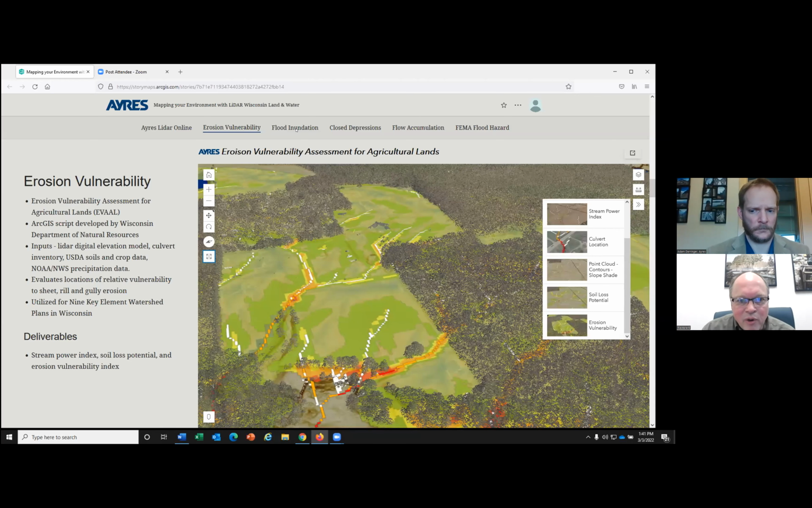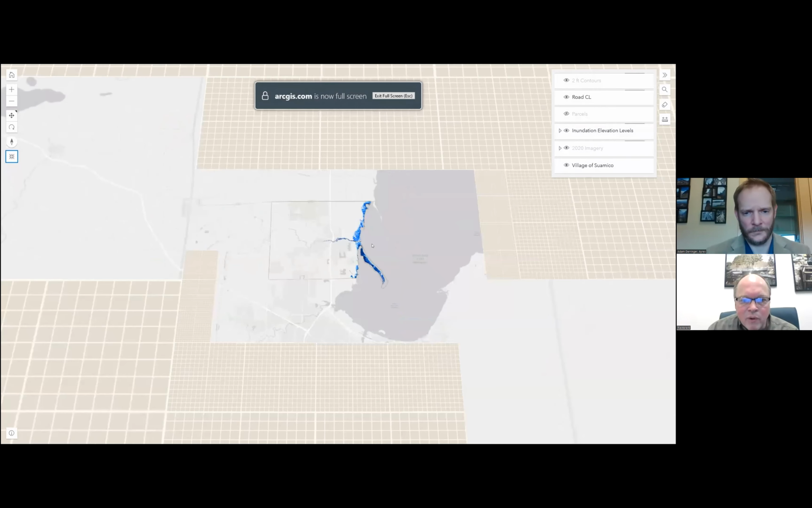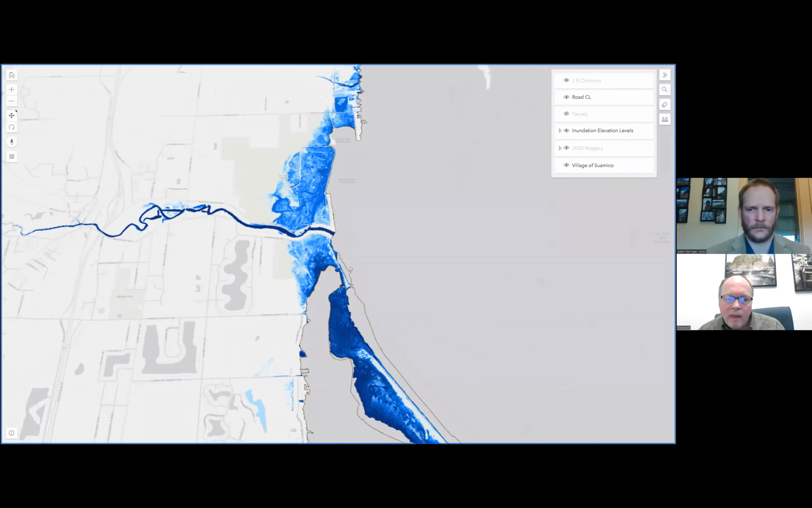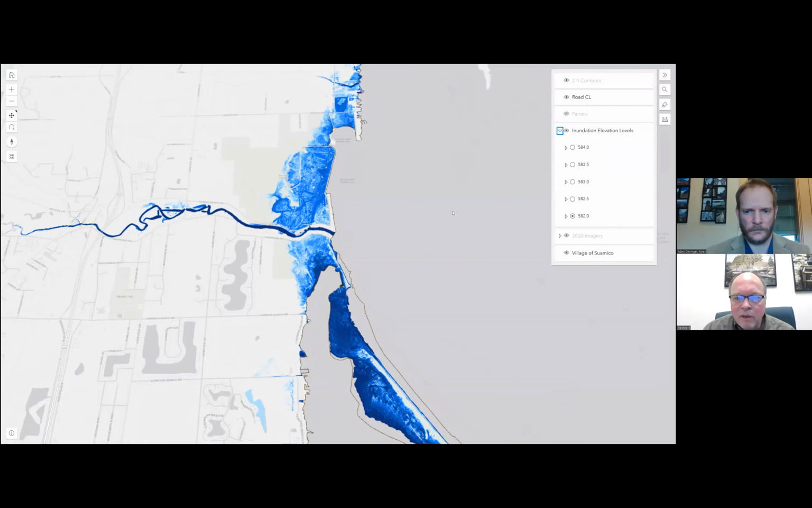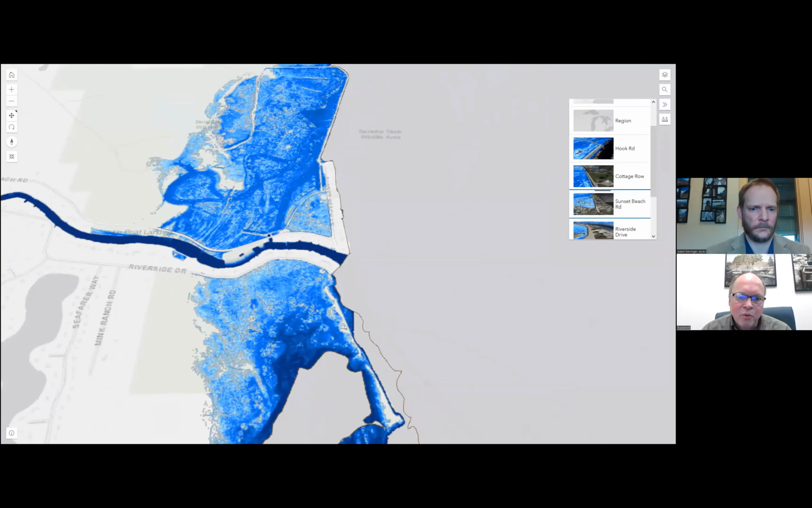Okay, we're going to move on to a different project here, flood inundation. This is a project that we worked on with our engineering group here in Green Bay. It is a flood mitigation study for the village of Suamico. And again, I'm going to pop out here to the full screen. You can see where we are here on the Bay of Green Bay. They were really looking at some of the road sites along the bay and looking at different flood levels. So we did static maps, but then we also did this 3D application to help show those flood levels.